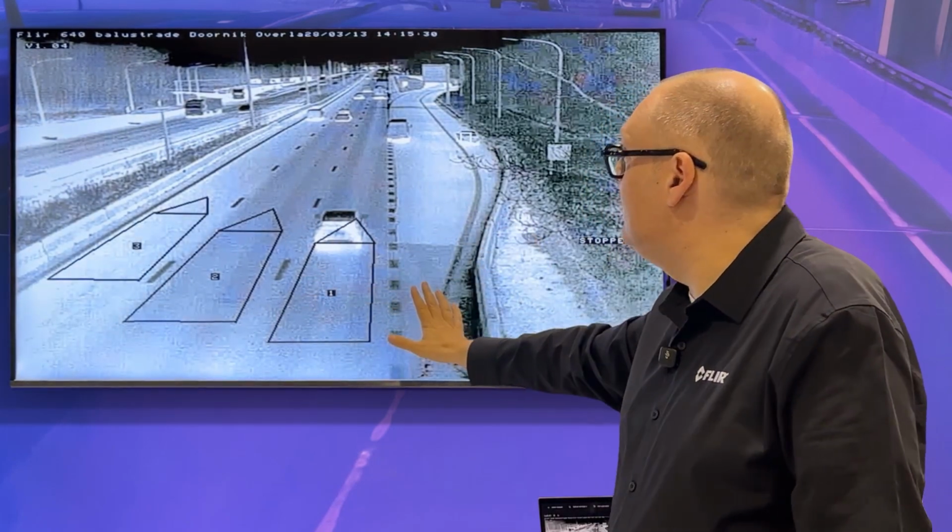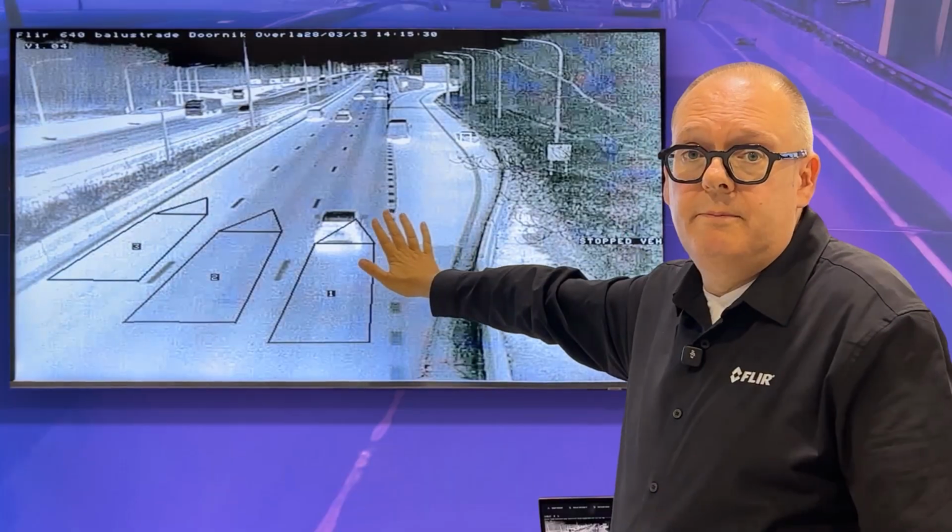So now you actually can see a highway here, and it's not just a blur of gray.